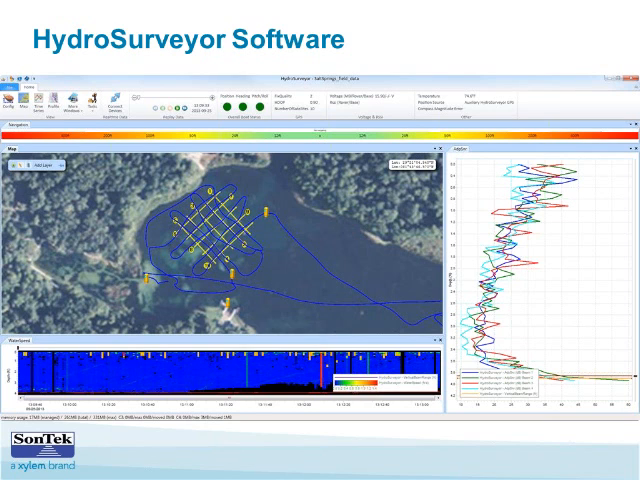What correctors is the GPS using, and what is the accuracy? The answer depends on which GPS you're choosing to use. You can use SonTek's push-button integrated GPS system, or you can use your own GPS system. If you're using SonTek's, that's what we can speak to.